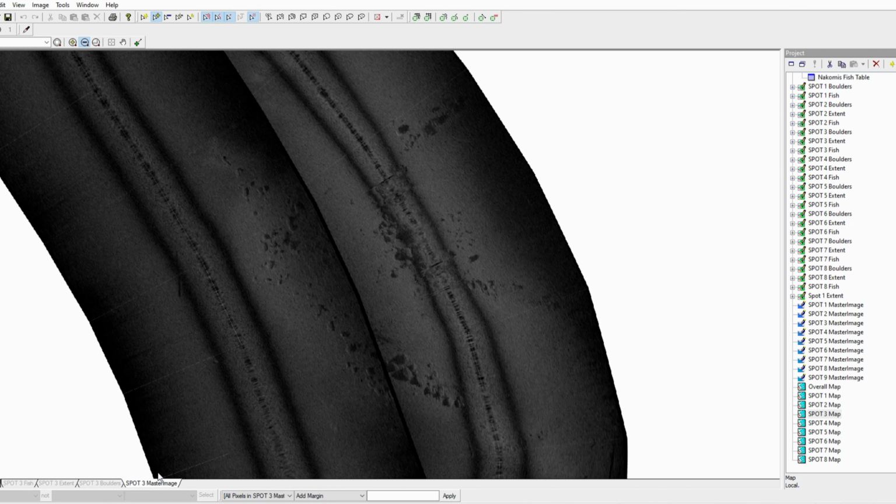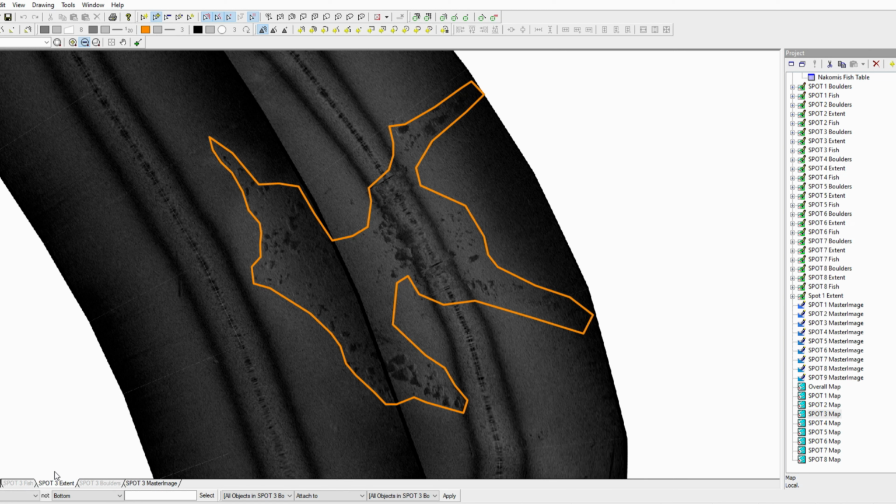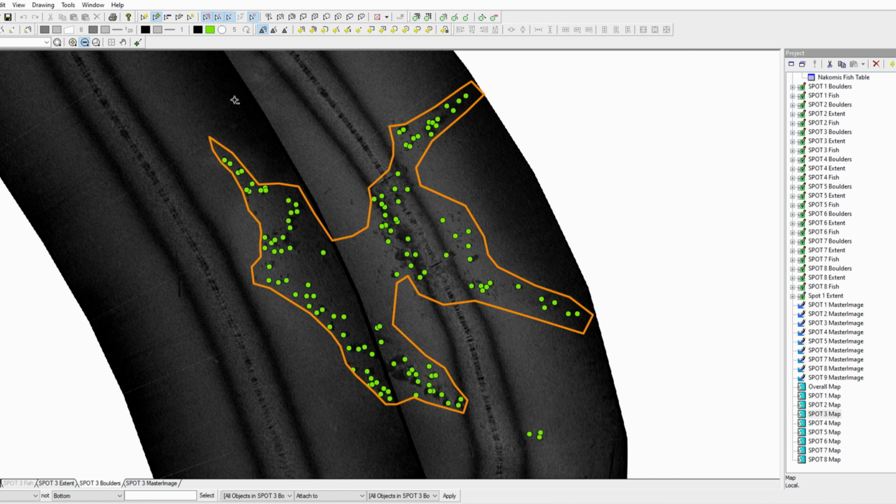So if it's this rock bar, I want to know the exact shape of the rock bar, so I make an extent file, a drawing, right over the top. And then I'll make a point file digitizing all of the boulder locations. And then I'll make a point file digitizing whatever fish I see on that plan view of the sonar log. So now I've got the extent, I've got the cover on the structure, and I've got the way the fish are relating to it.